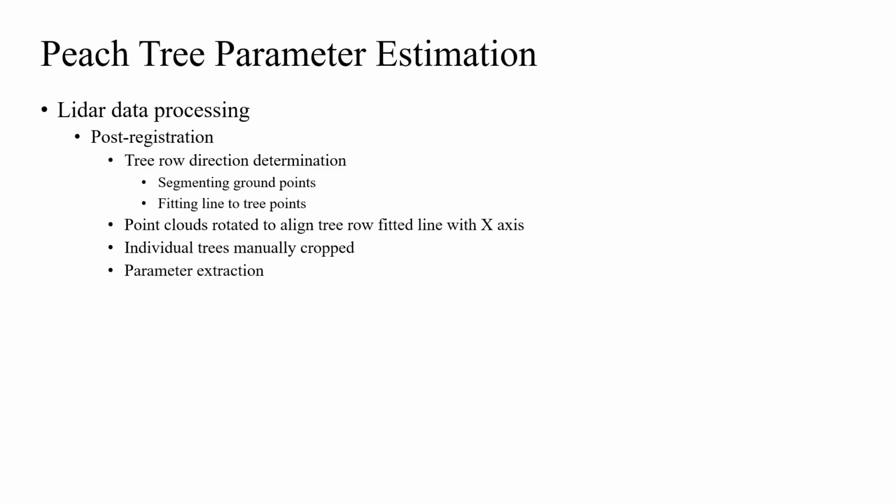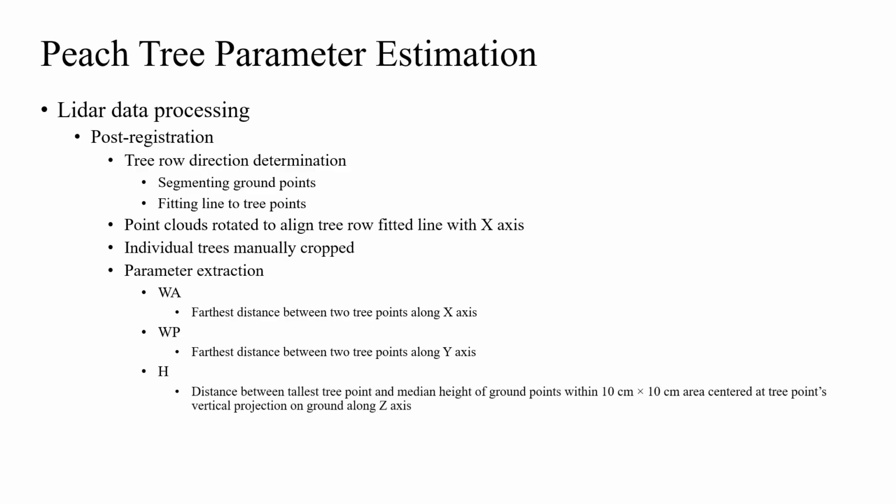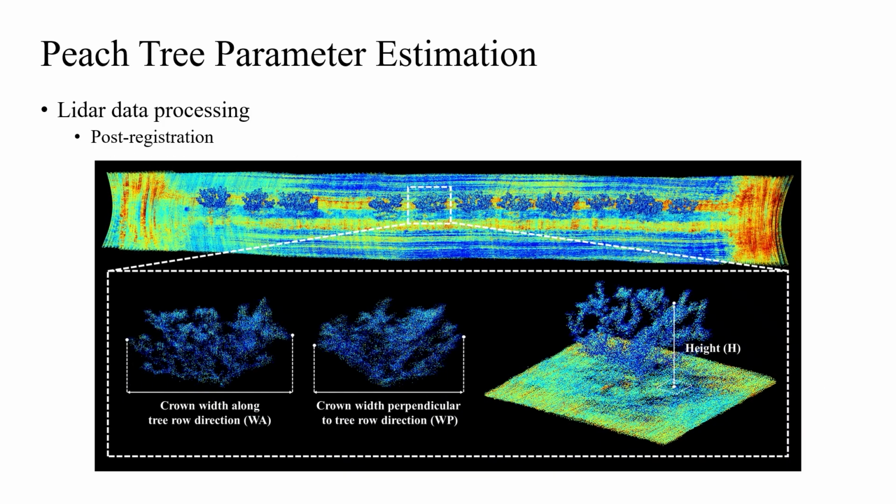For parameter extraction, WA was the farthest distance between 2 tree points along the x-axis. WP was the farthest distance between 2 tree points along the y-axis. H was the distance along the z-axis between the tallest tree point and the median height of ground points within a 10 cm by 10 cm area centered at the tree point's vertical projection on the ground. The accuracies of extracted tree parameters were analyzed in terms of R² and RMSE in comparison to manual measurements. This figure here shows an illustration of individual tree parameter extraction from a peach tree row point cloud. Point color represents near-infrared reflectivity.